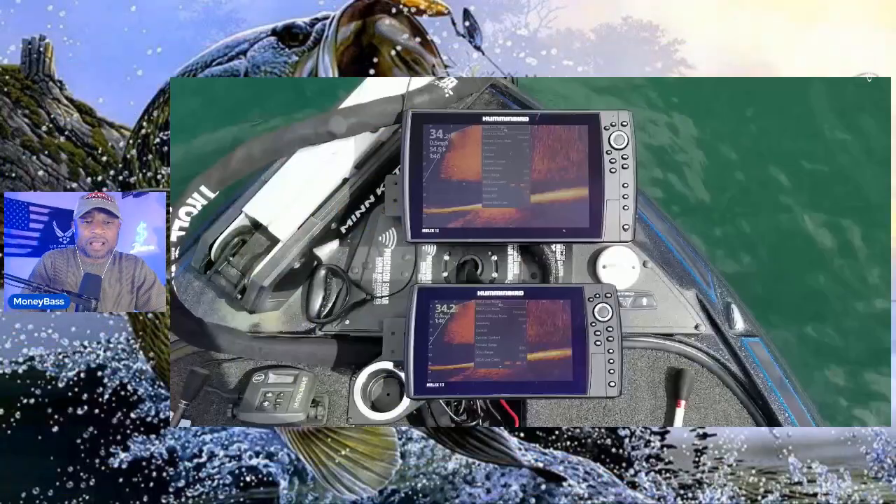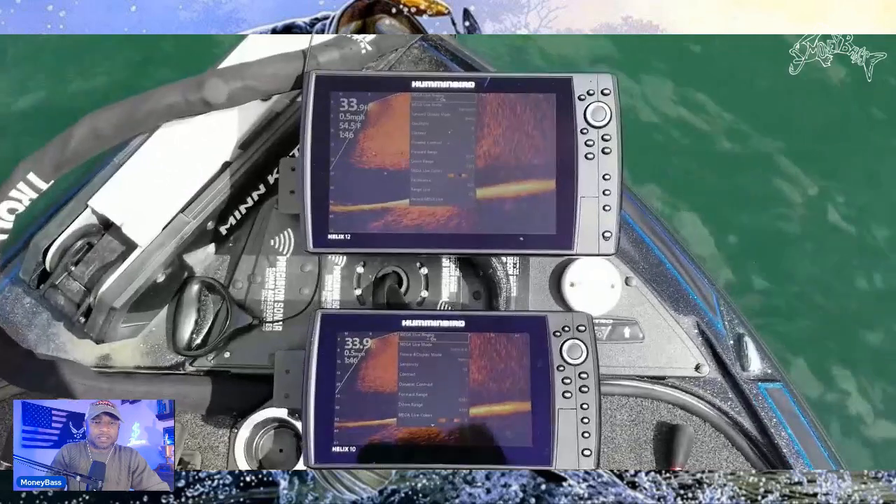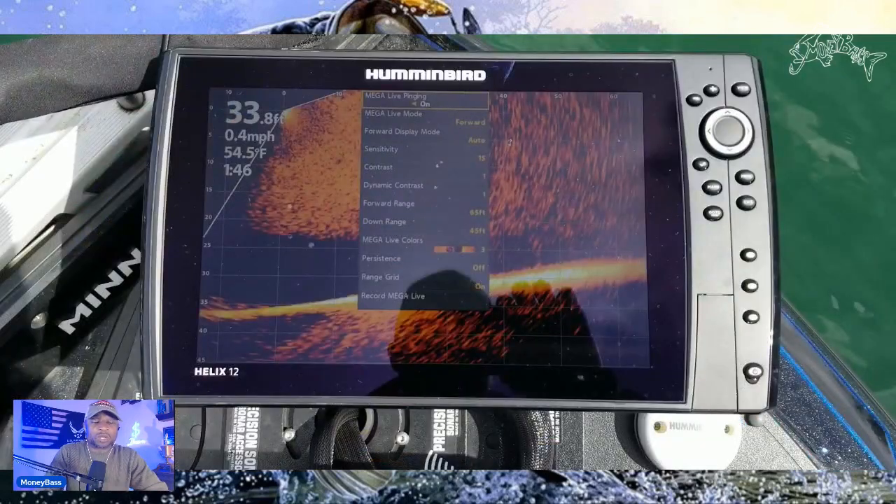Let me just go ahead and pull that up real quick and show you the image with those settings whenever I first arrived at the lake. Let's go ahead and take a look at the settings that I have first. All right, so let me just pause it real quick. What I'm going to do is just go ahead and play a little bit of this clip. As you can see, there's a lot of noise or whatever on the screen, but these are the settings directly after the update. Let's go ahead and play that real quick, and then I'll finish explaining a few things for you.